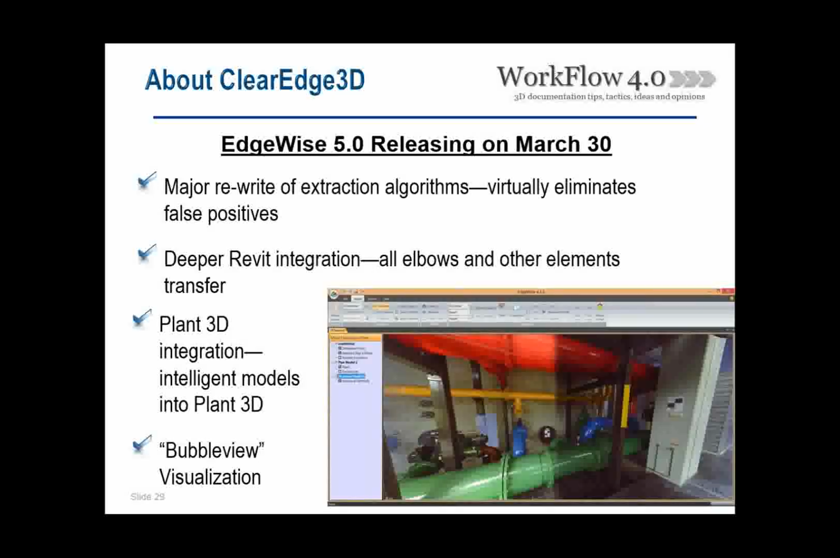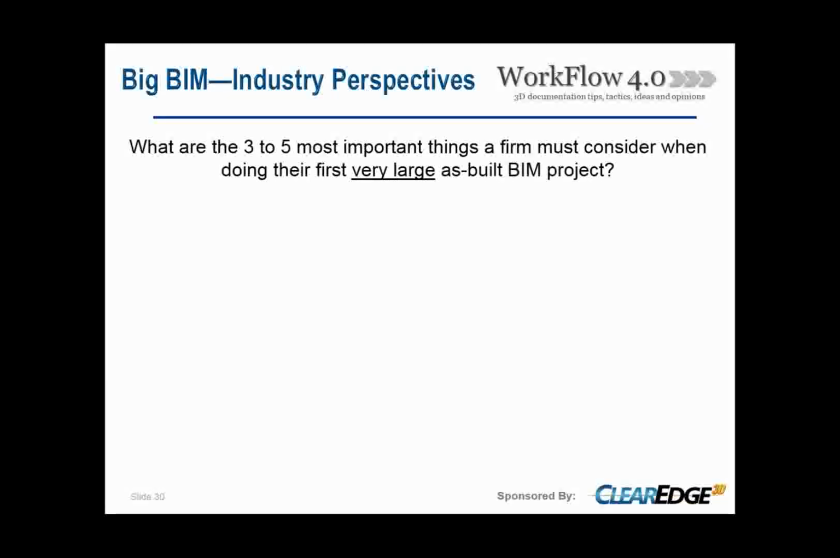The third thing is that we've integrated with Plant 3D for extracting intelligent models into Plant 3D, which is great for all you Plant 3D users. And the final is the bubble view visualization. So we're going to have a higher degree of high definition visualization for the point cloud, and you can model from that perspective. So it's a lot easier to use than just modeling from the point cloud.